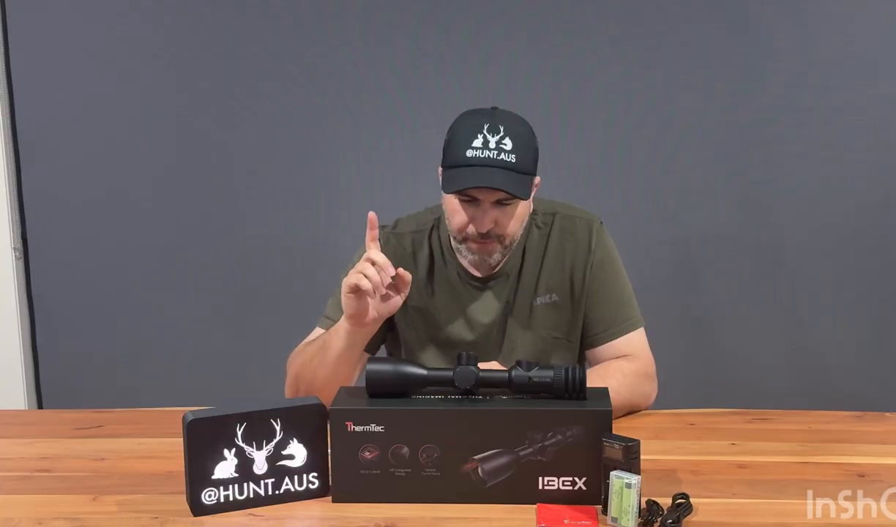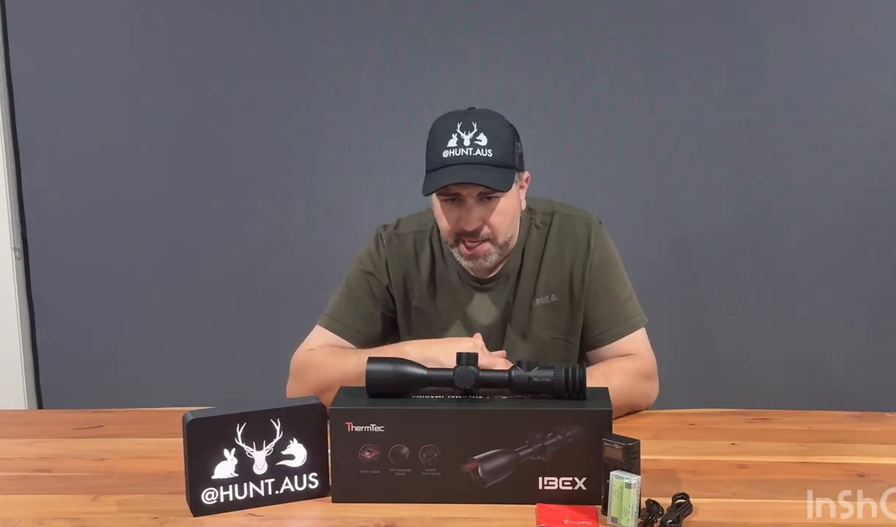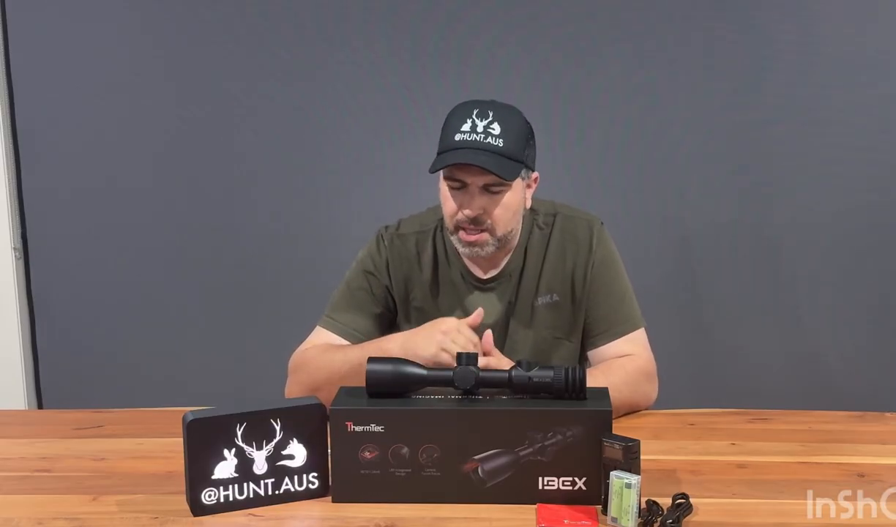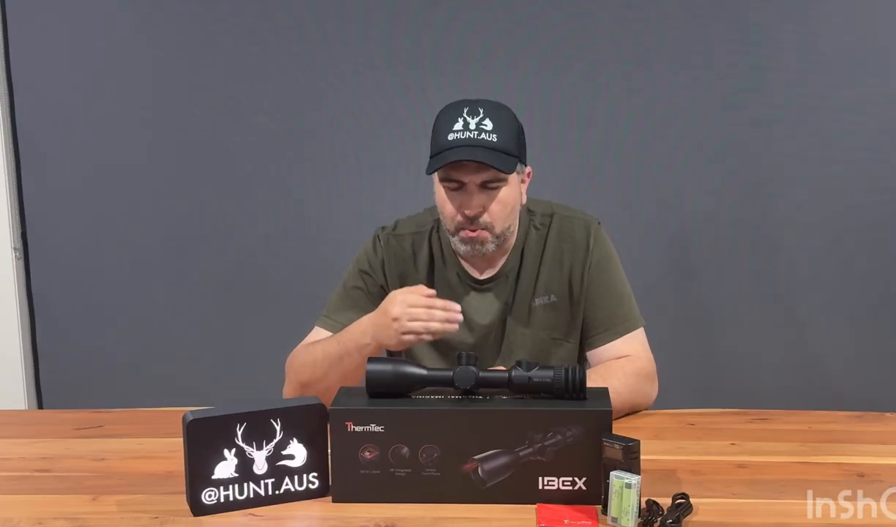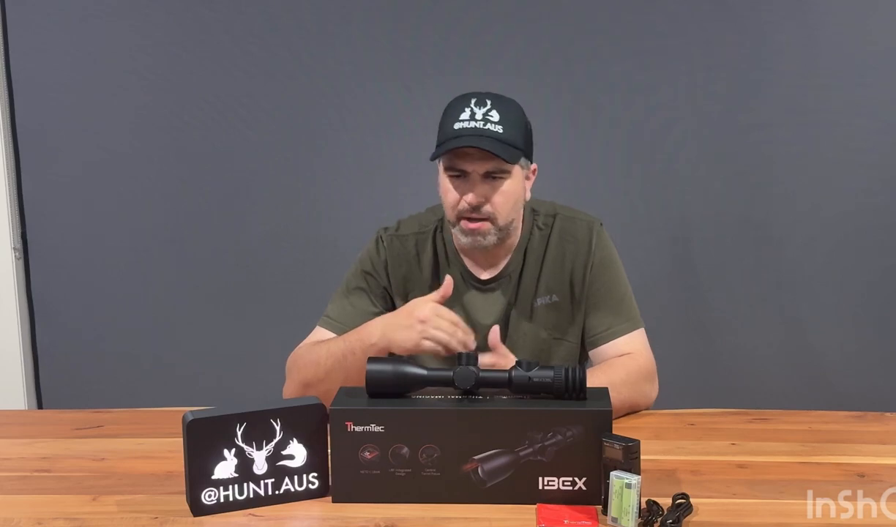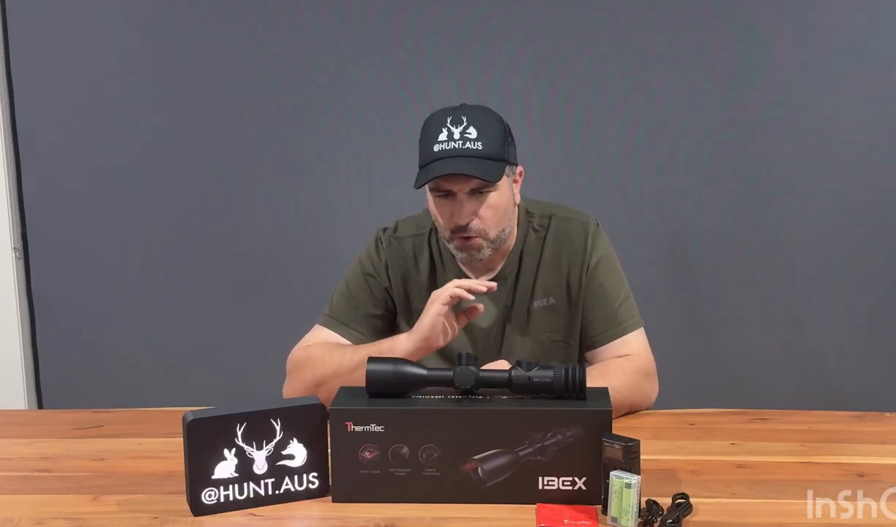Adding to the LRF, what you'd expect these days and should be expecting is your built-in ballistic calculator, which this definitely does have. Once you pop in all your data, literally LRF, hit the button, get your holdover. No matter what you zeroed at, the computer will do the work for you, give you your fresh holdover, and away you go. It's as simple as that. A steady hand and a squeeze of the trigger should get the rest of the job done for you.